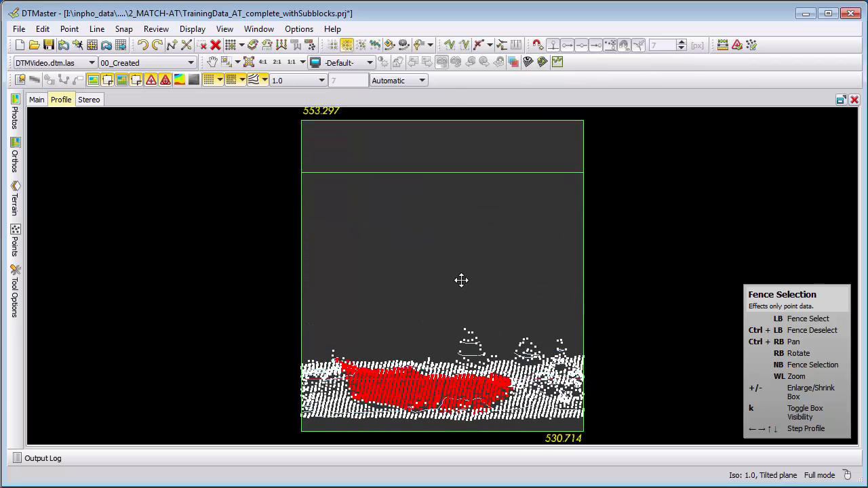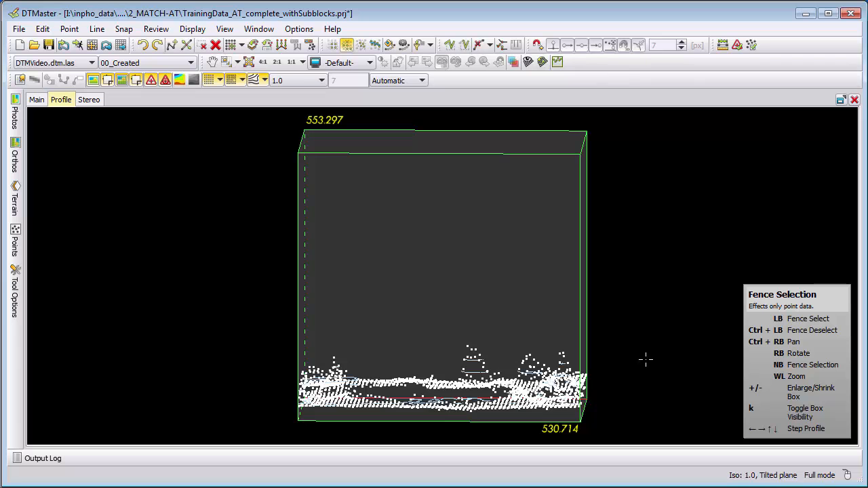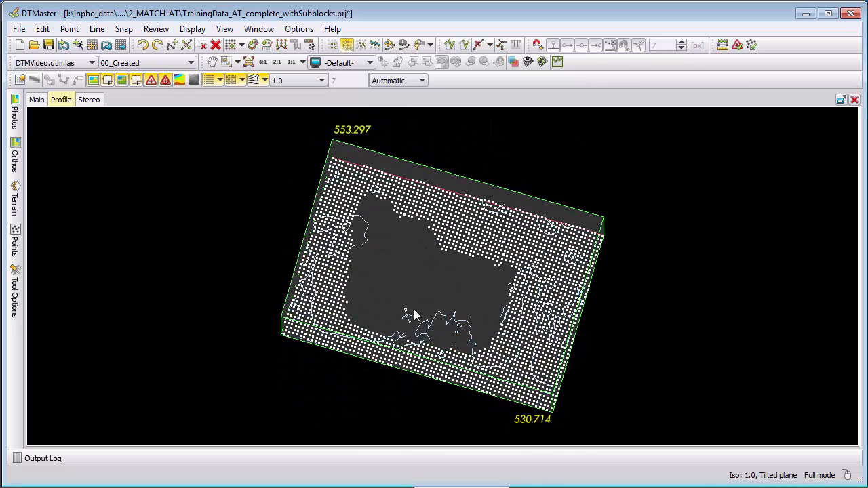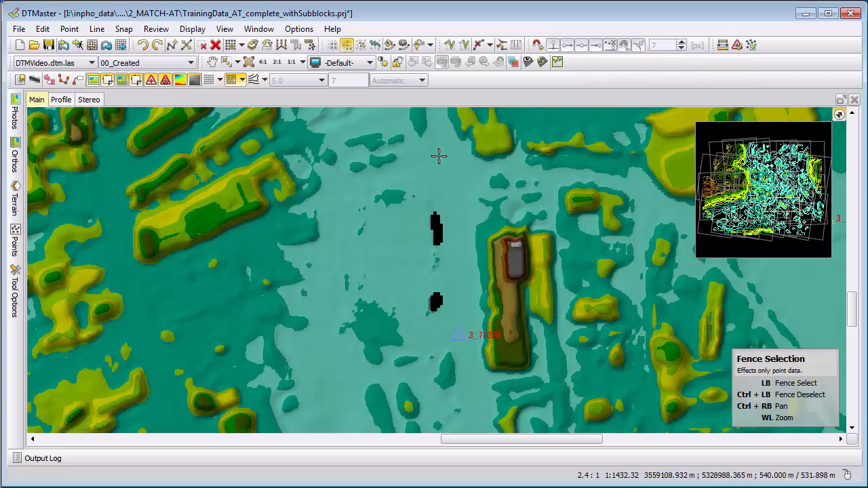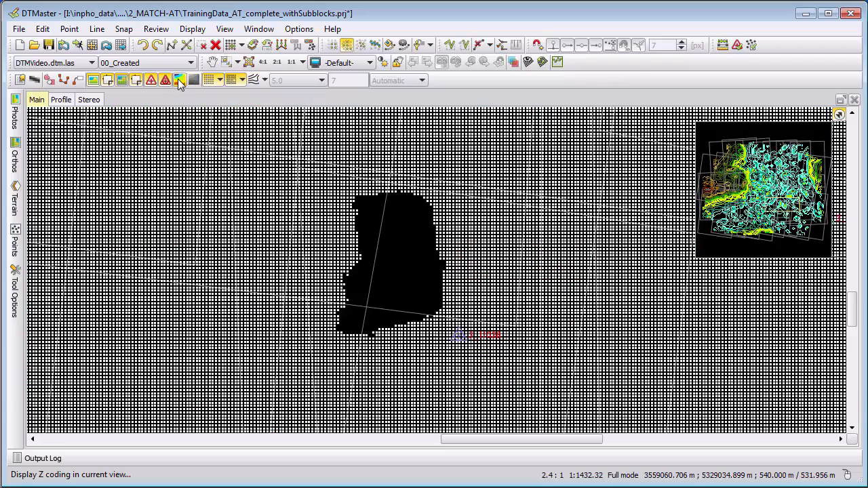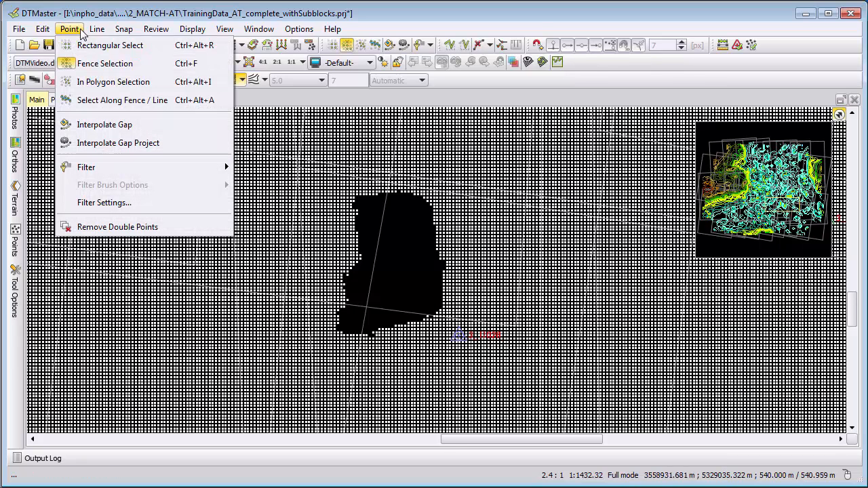Because some people, they also just delete the points. So I can also delete the points. Again, my situation is cleared. I have no wrong points, but I still have now a gap. And if you have a gap, then this can cause later on in the orthophoto production for black holes. And to fix these holes here, you can use then a function here which is called an Interpolate Gap.